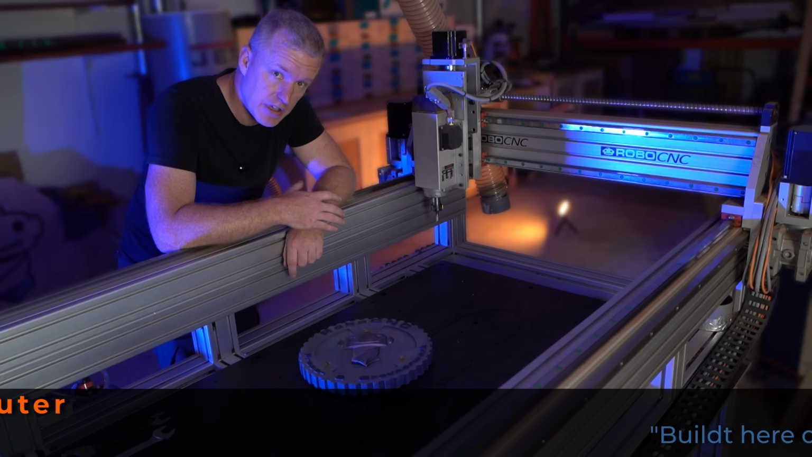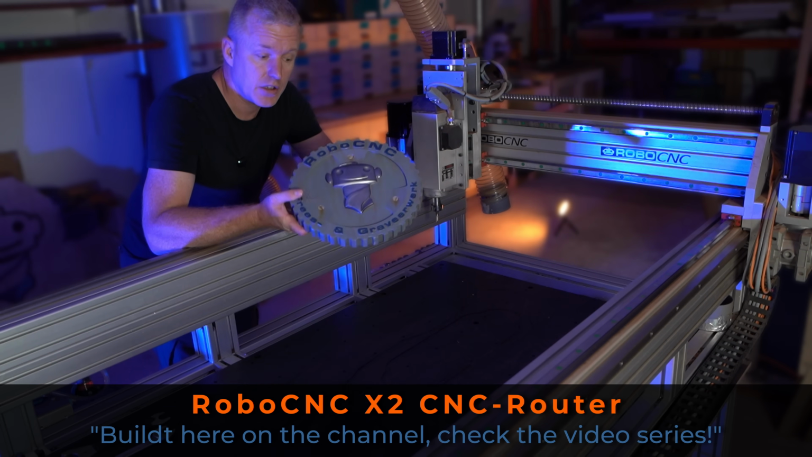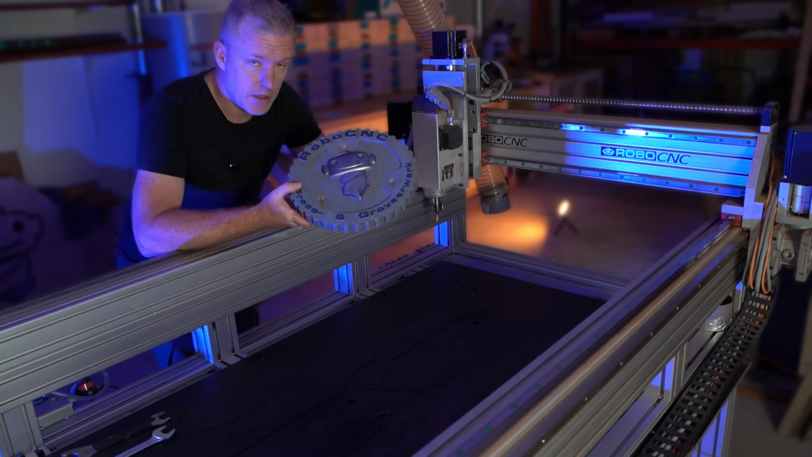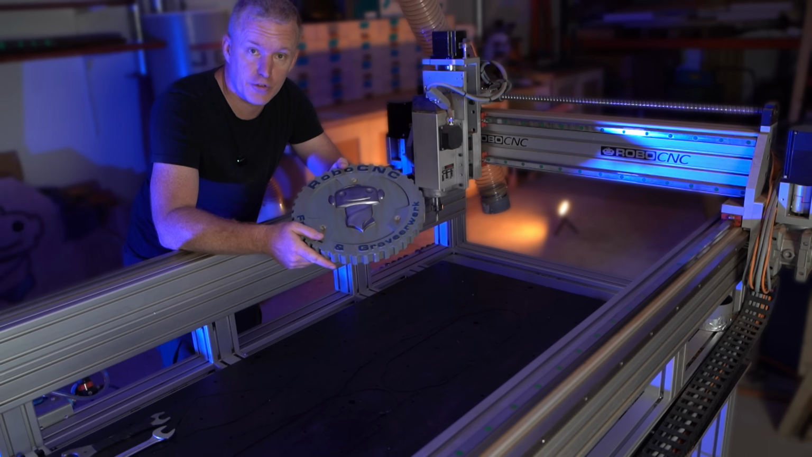This is the CNC router. We built it here on the YouTube channel and we can use it to create complex geometry, 3D geometry. But what if someone delivers 3D geometry like this and we want to engrave on this curved surface, for instance?